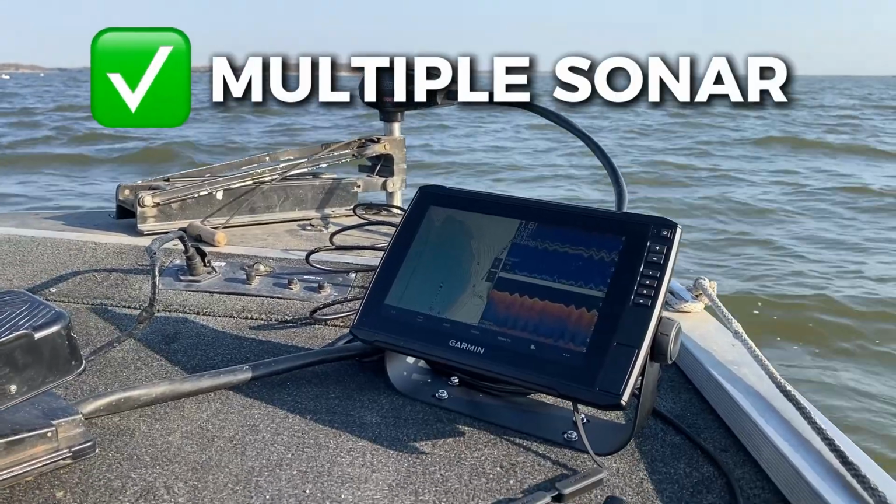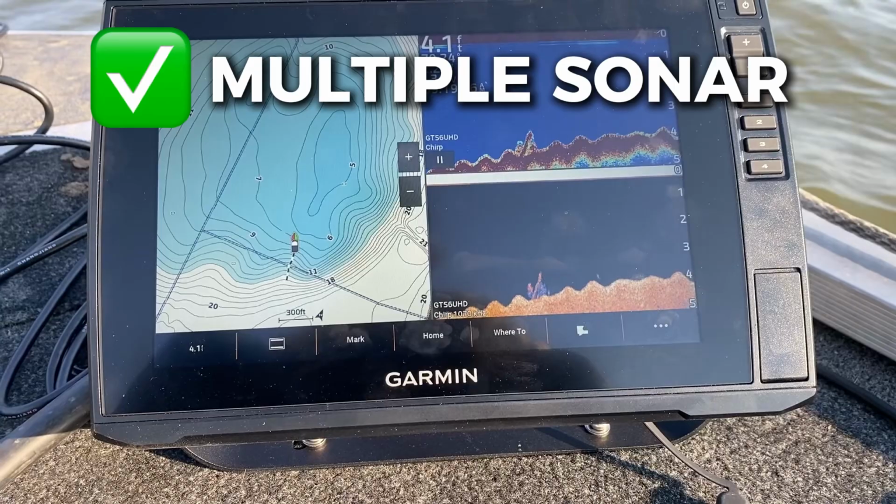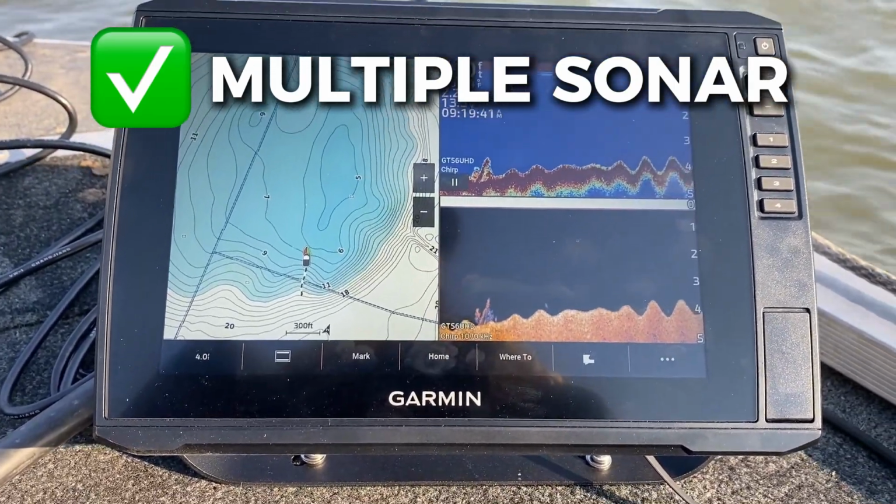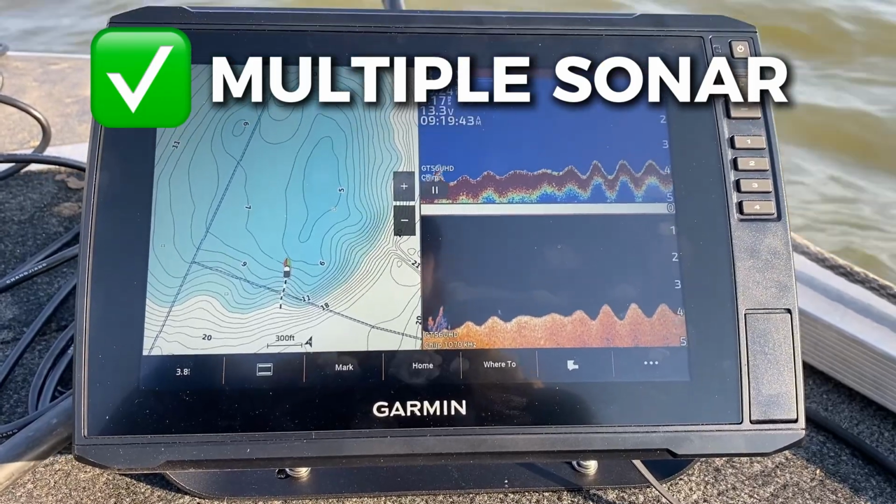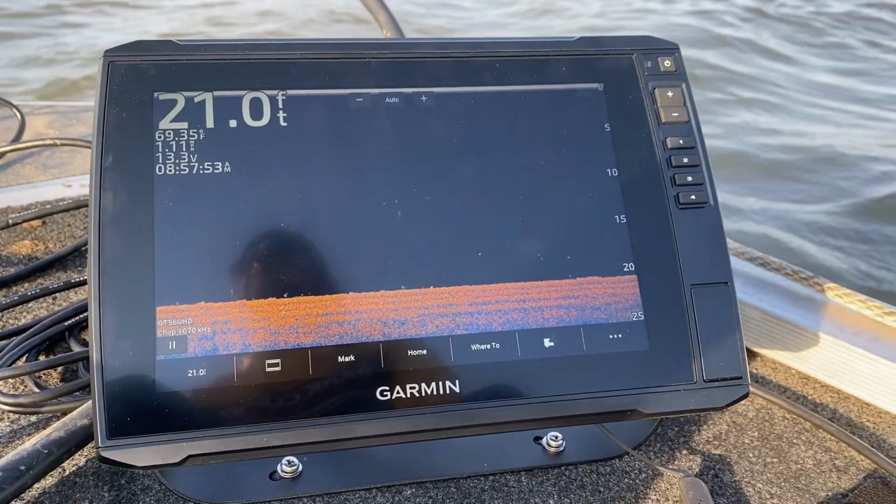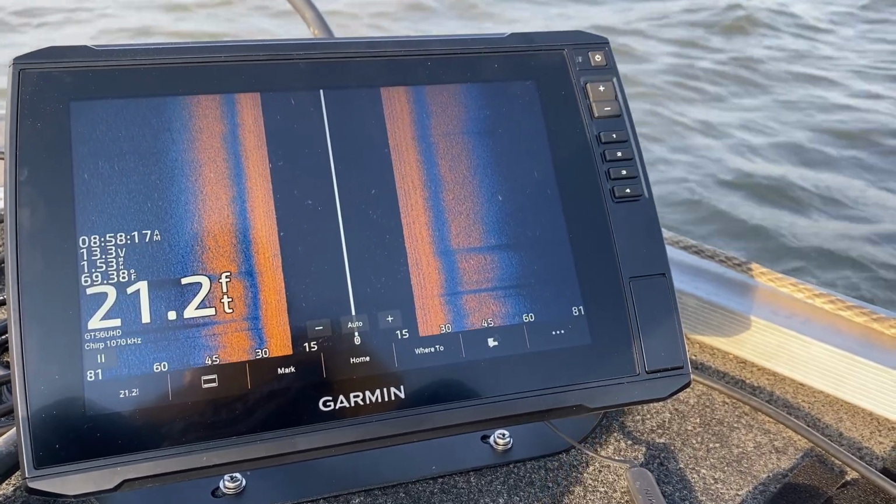And then the sonar, that's where this unit really shines. I love the fact that you can run all three sonars at the same time and you can still have your map running too. The screen is a little bit small for that, but I found it big enough and my eyes aren't that great. I found the down scan and the side scan to be very detailed.